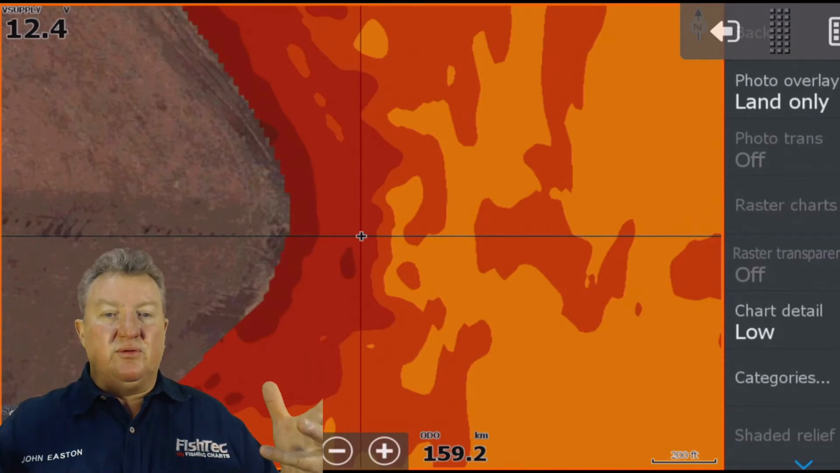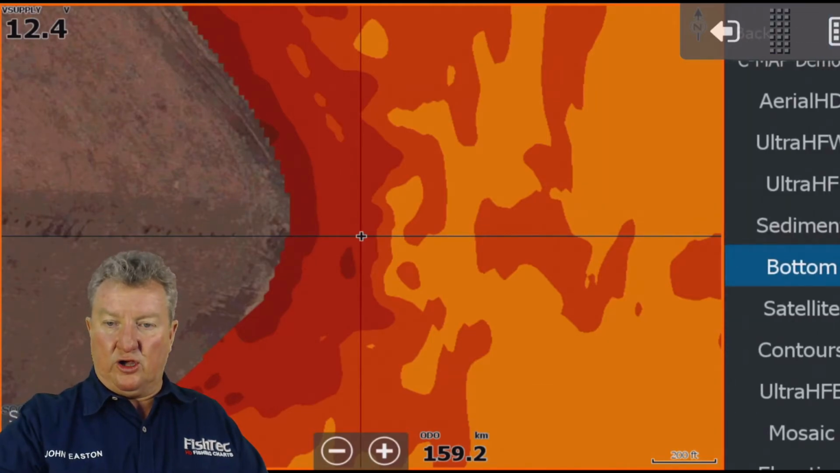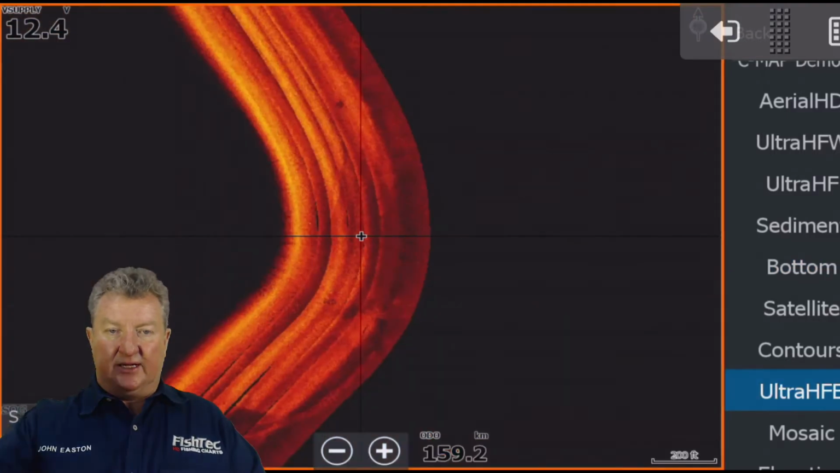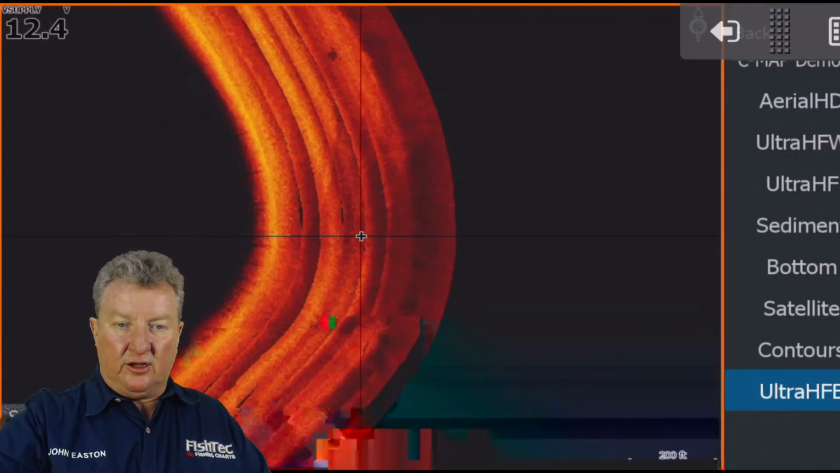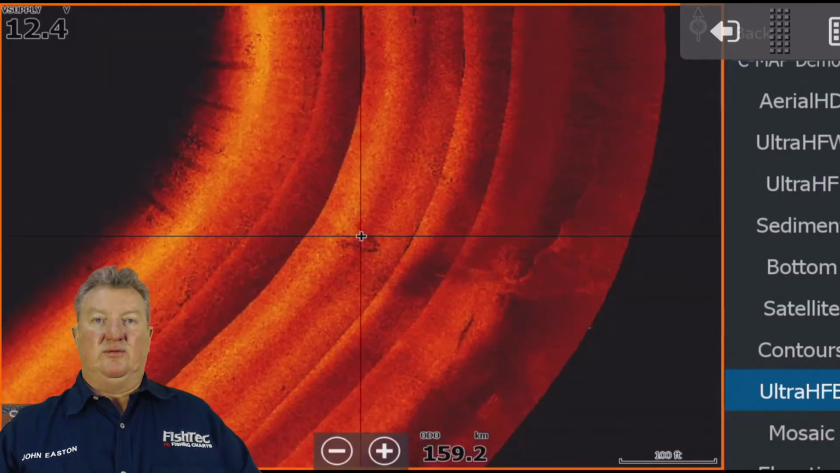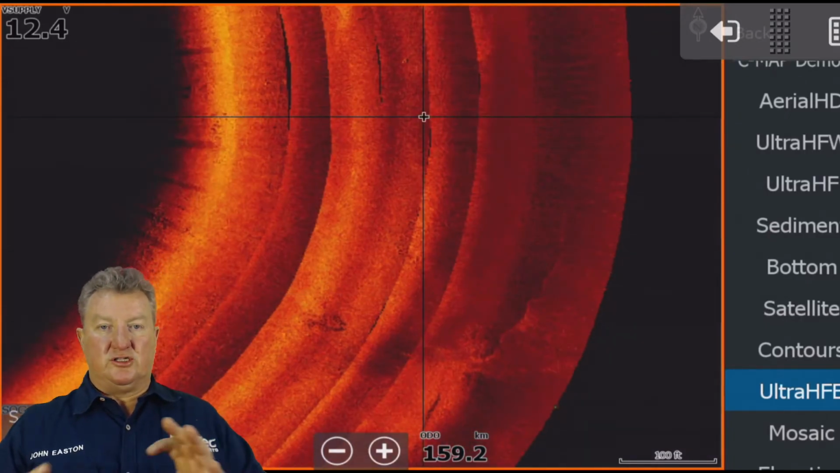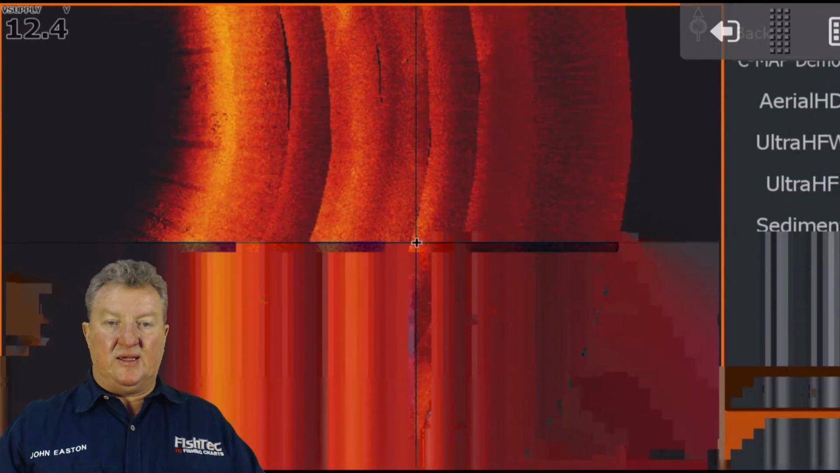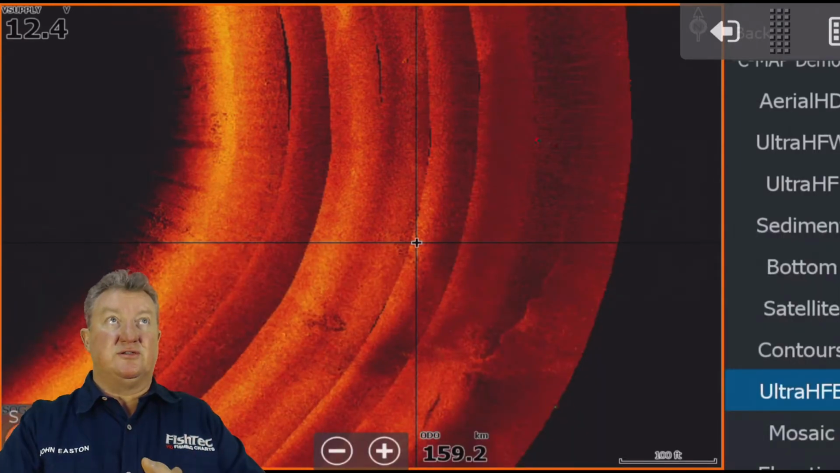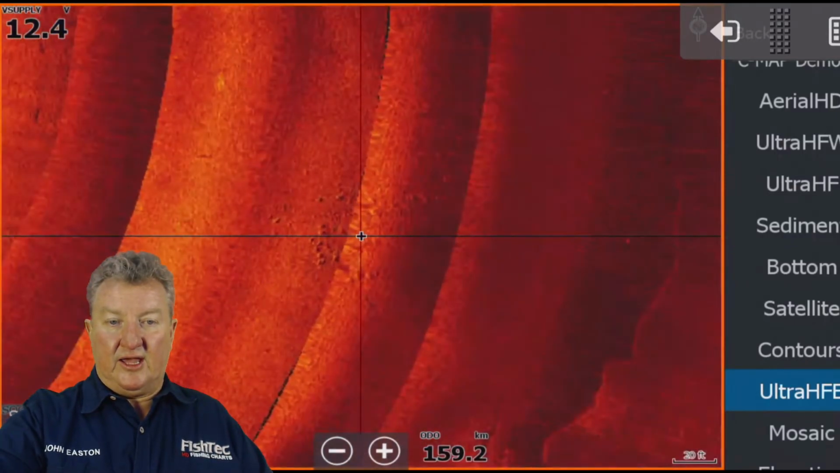The beauty of the mosaics now is you can go to this mosaic and you can go to Ultra HF East, because this is on the east side. You can see how we had that little hot spot there. Did you see it was harder here? Straight away, it coincides and works. Here it's darker, so it's a little bit softer. Immediately here, it's brighter. That means the bottom's harder, which means the side scan is definitely hitting it harder. And look at that.